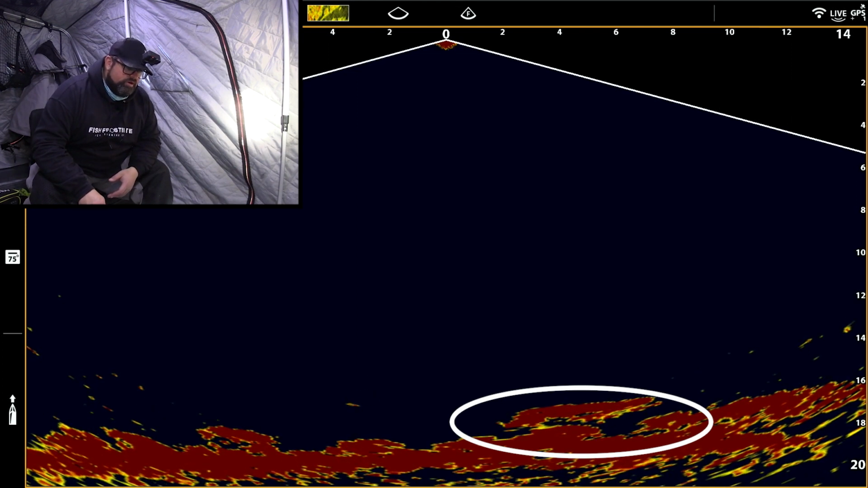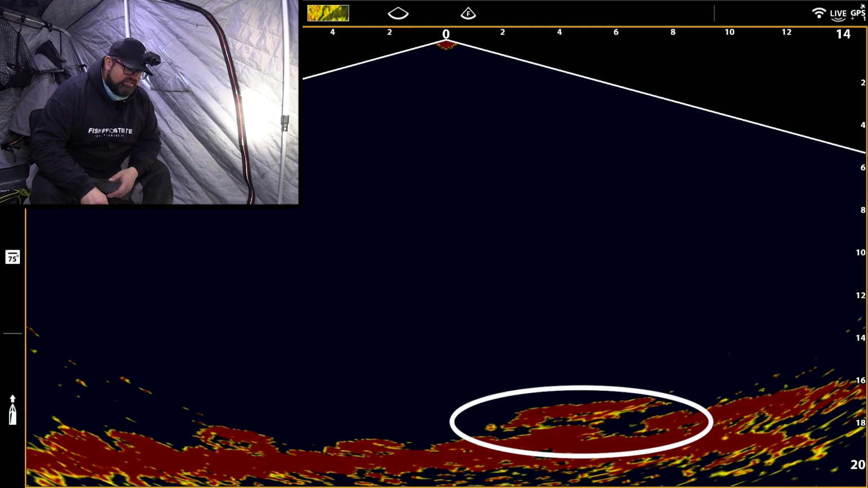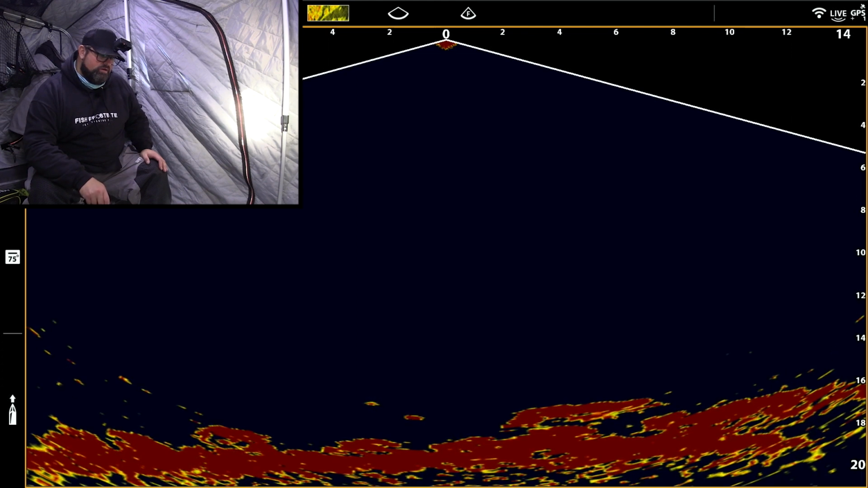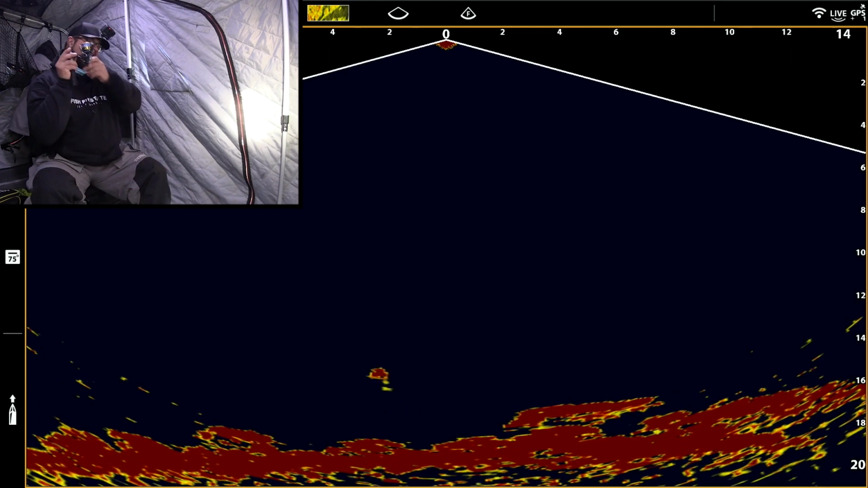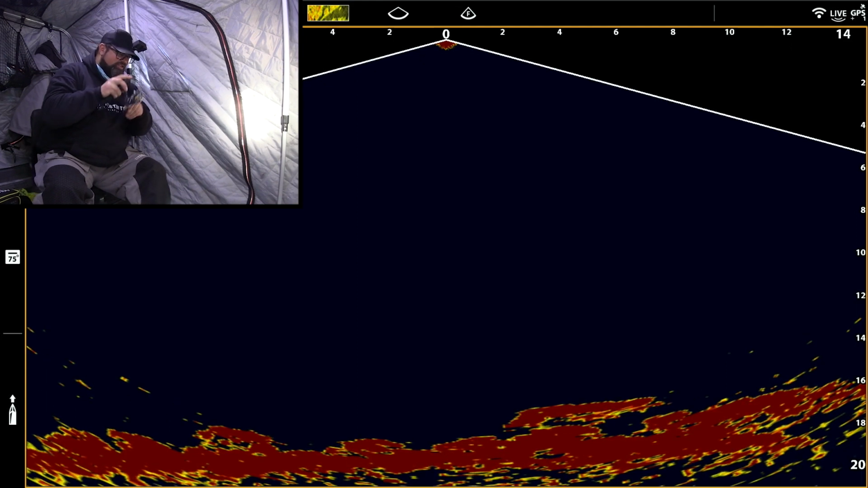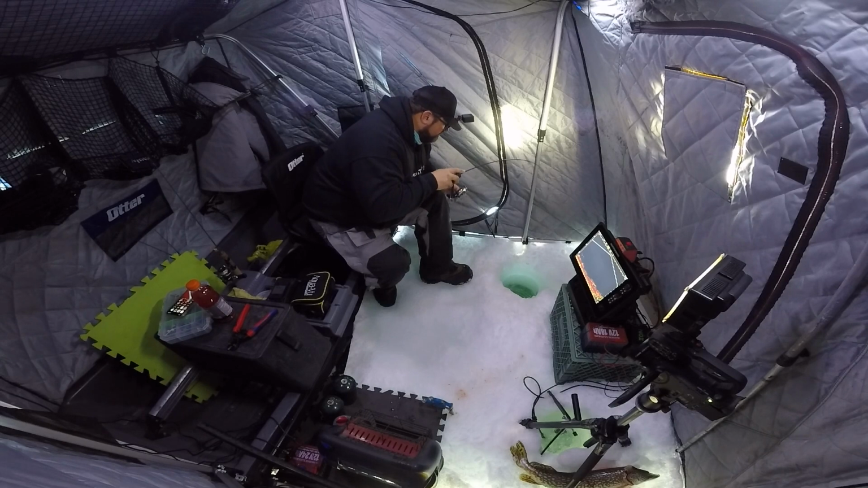It's a mark moving in front of this rock. Here it comes. Look at that. I could see it slide in front of that rock. Come on. Come on. Nice. That was cool to be able to see it just ever so slightly slide right in front of that rock. That was awesome. Very cool.